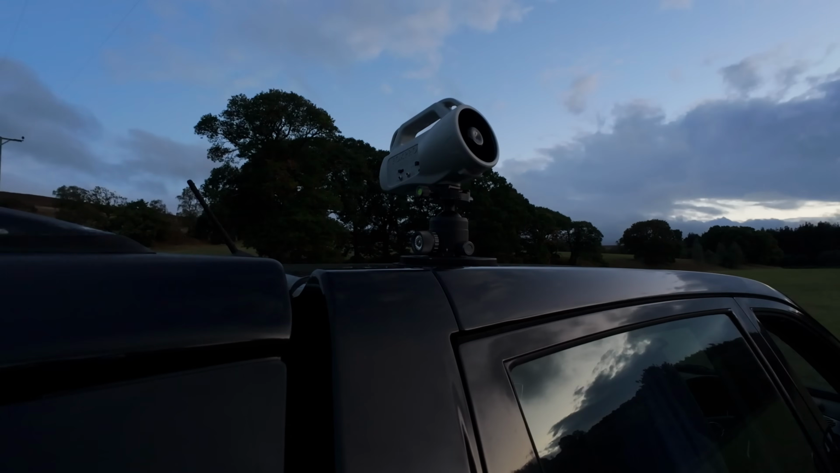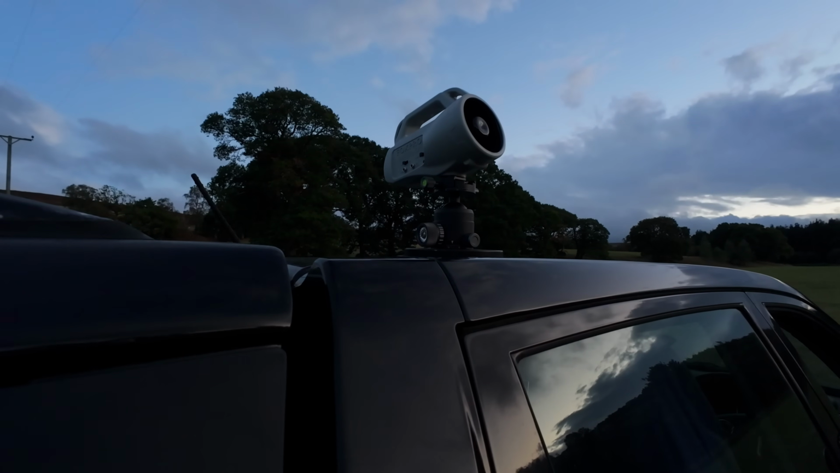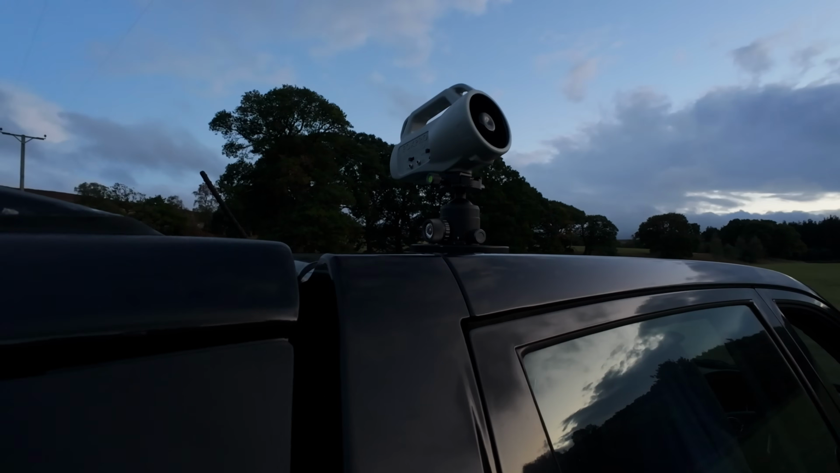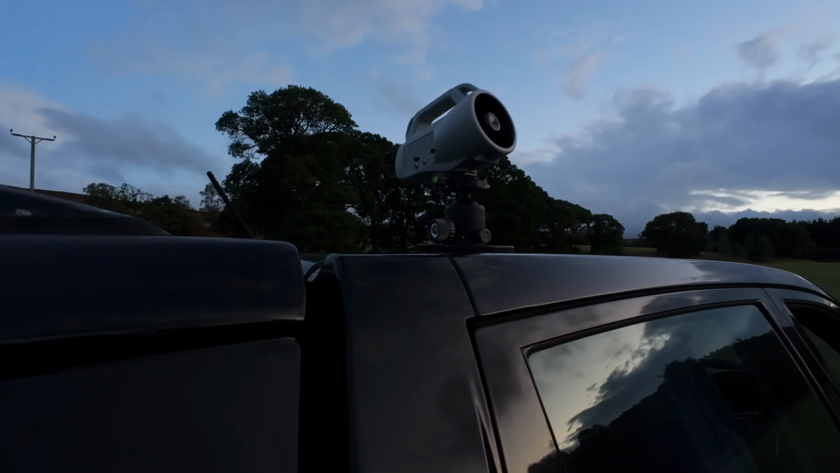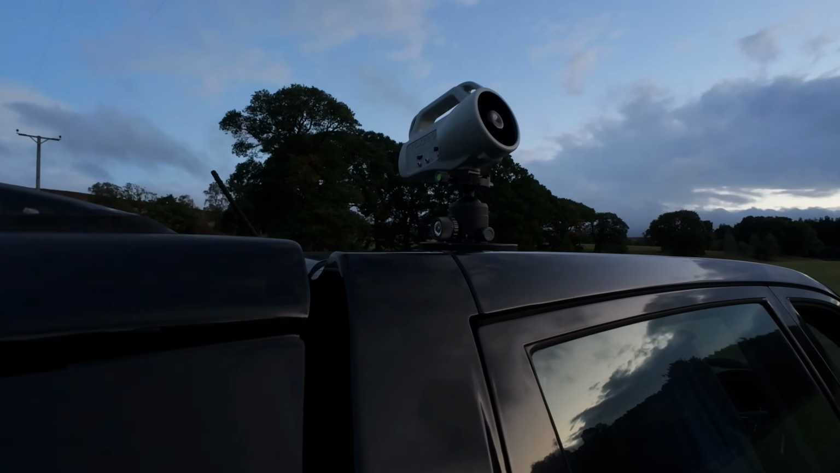I'm also using the Fox Pro Caller tonight. That's on a magnetic mount on the roof of the truck. I'm using a Mambilly ball head on that. It's turned out to be really good. I also use it for mounting my thermal on the roof as well, if I'm just wanting to put it in one position and sit in the truck and watch it on the screen.